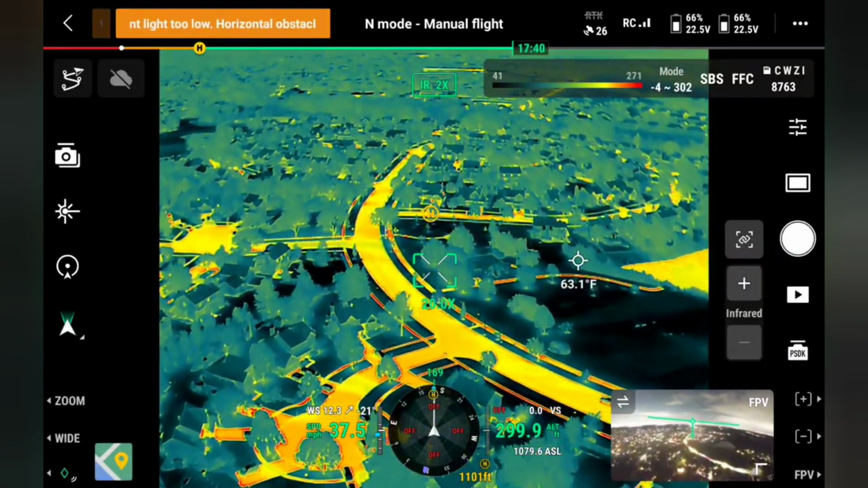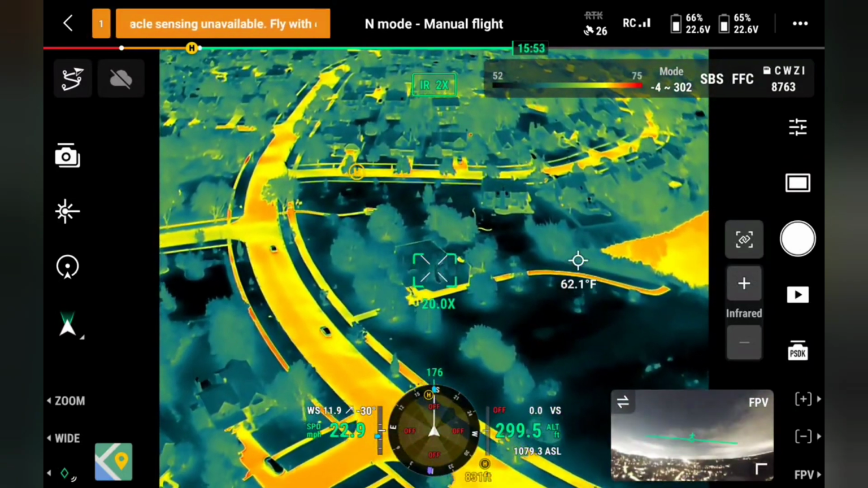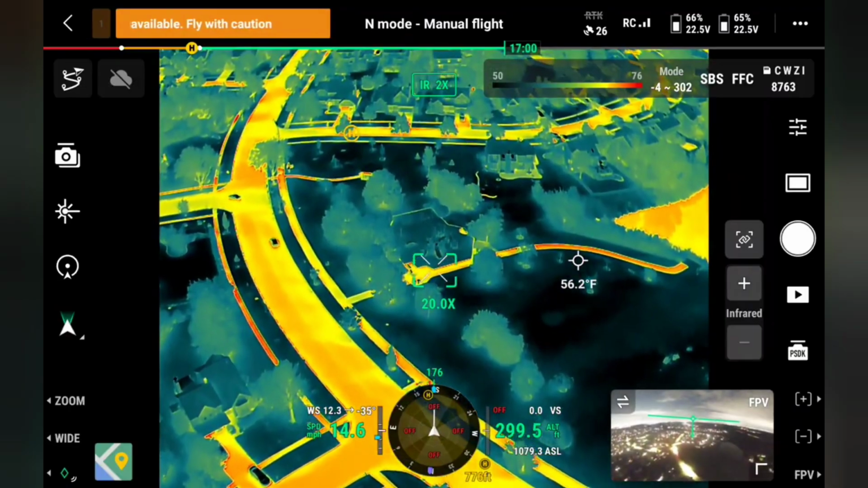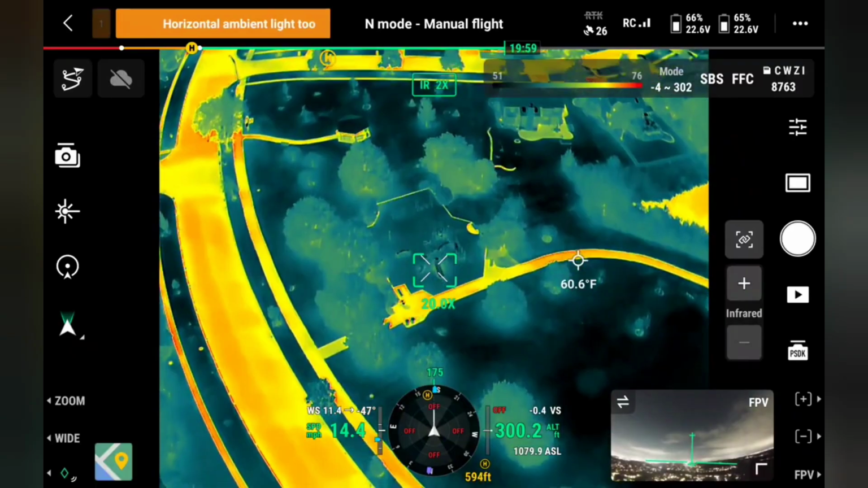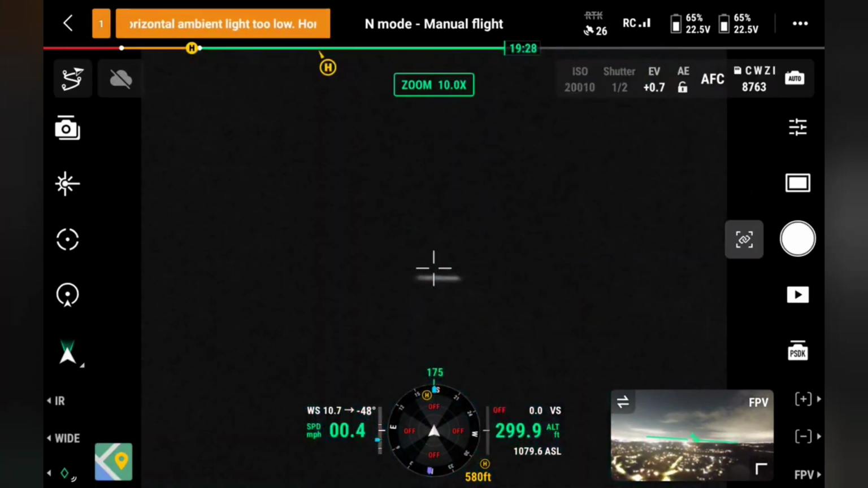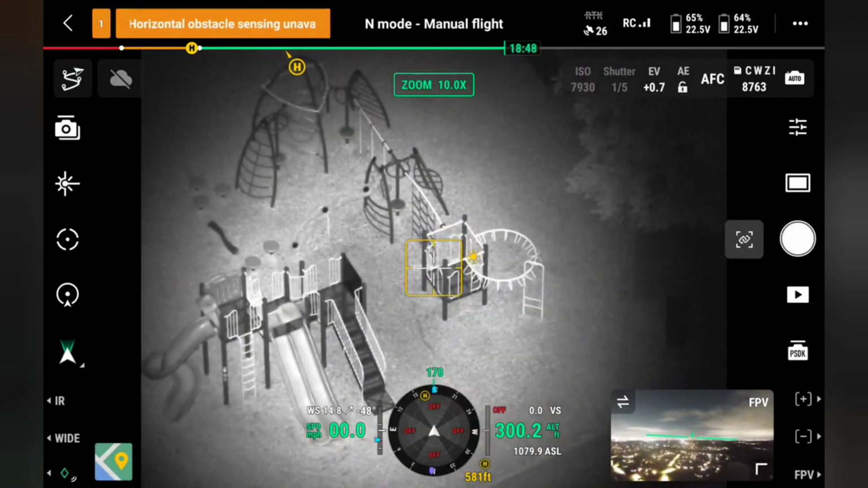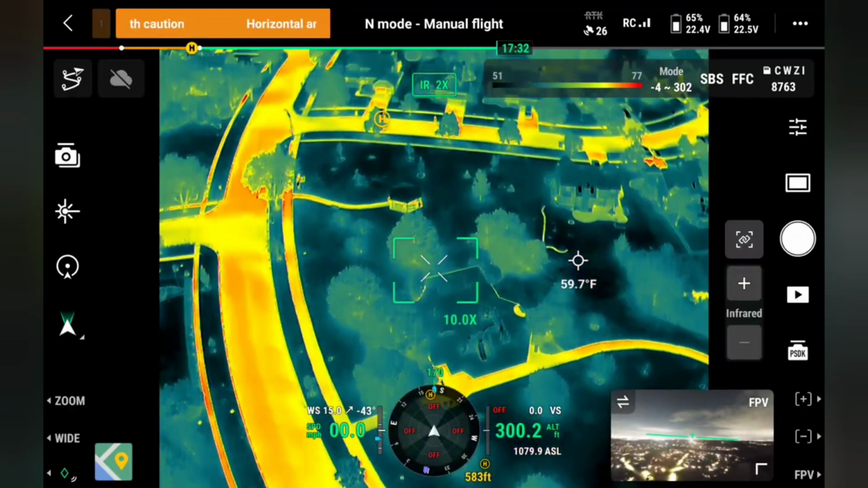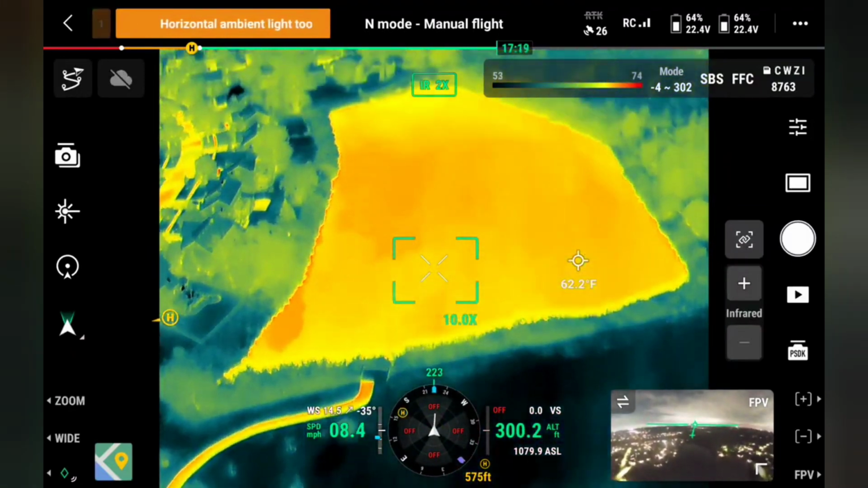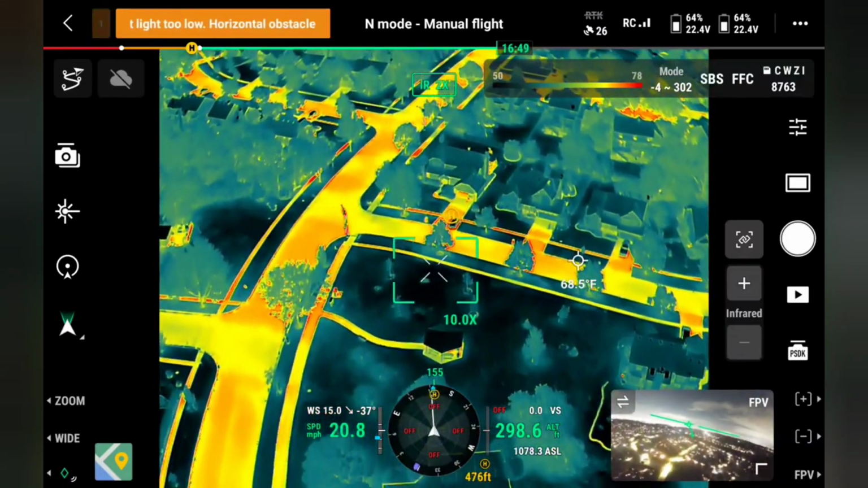Real quick. Here's the playground again. I can't see the playground from where I'm sitting at my house. Too dark. The lights do hit it every once in a while. But that's pretty great. So definitely some settings you need to figure out before actually beginning your search.